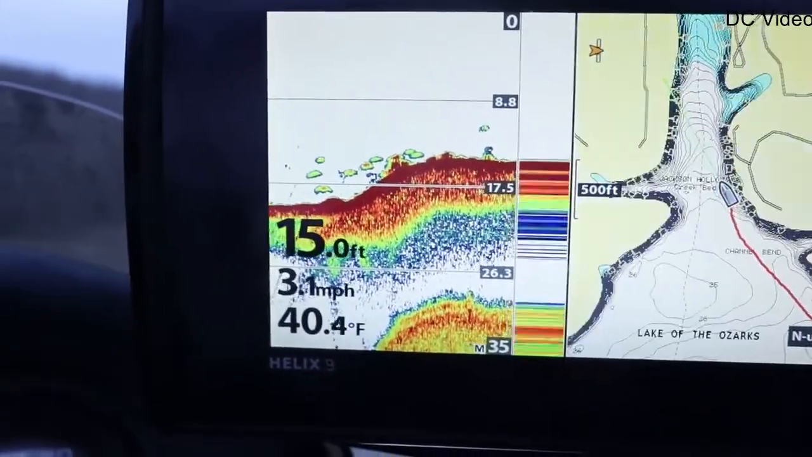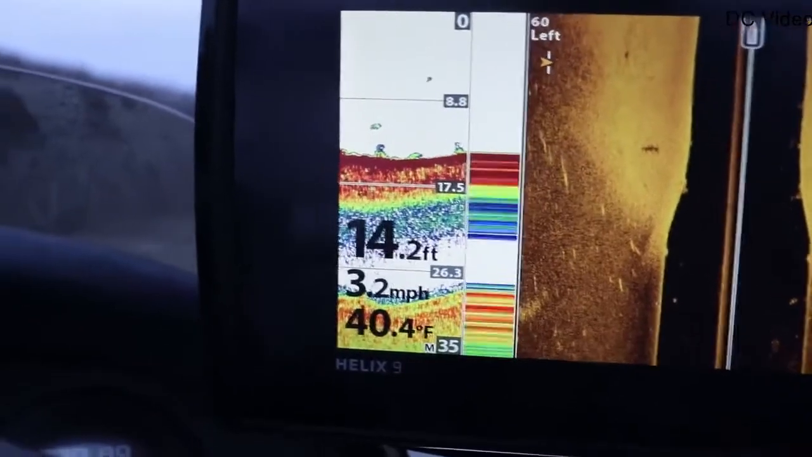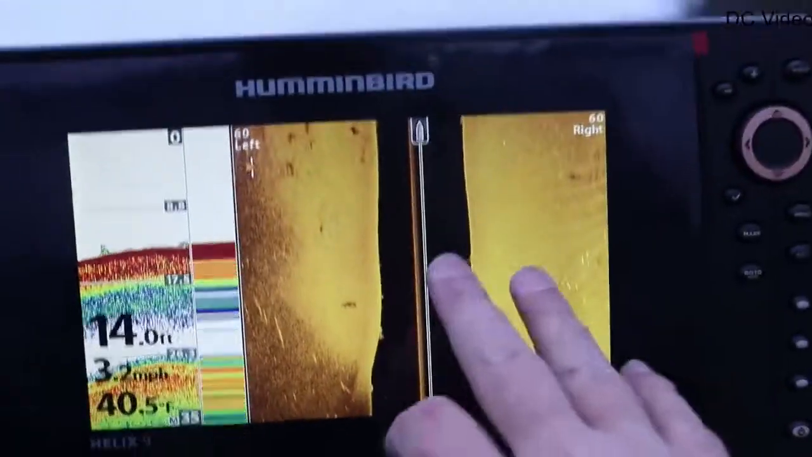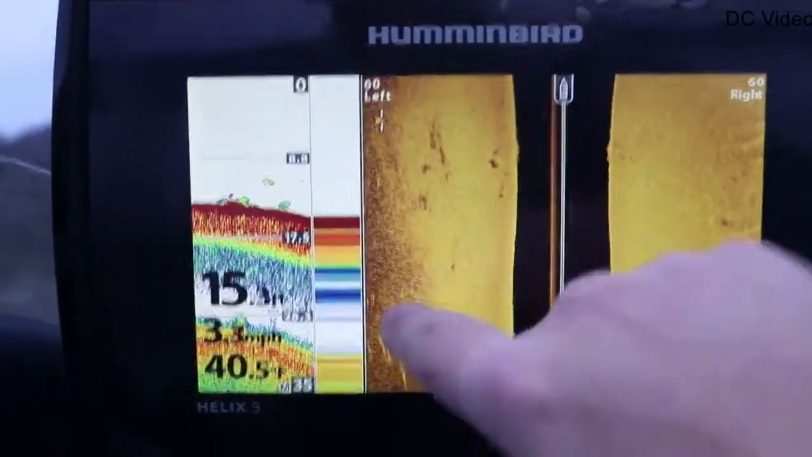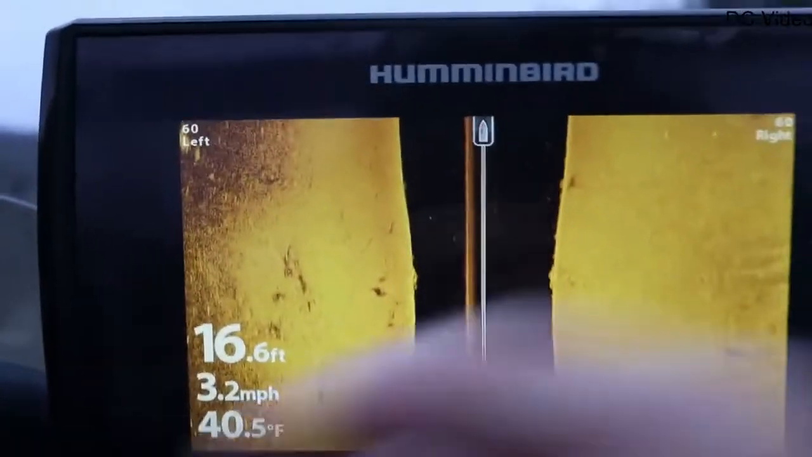We're getting into the depth range that I kind of want to find them. They might be more out into the middle of this creek channel. Yesterday they were kind of on the edges of these creek channels, and the way you can tell the edge is this. See how it's really bright? This is a hard bottom, and then right off to my left here, that's that soft bottom transition.